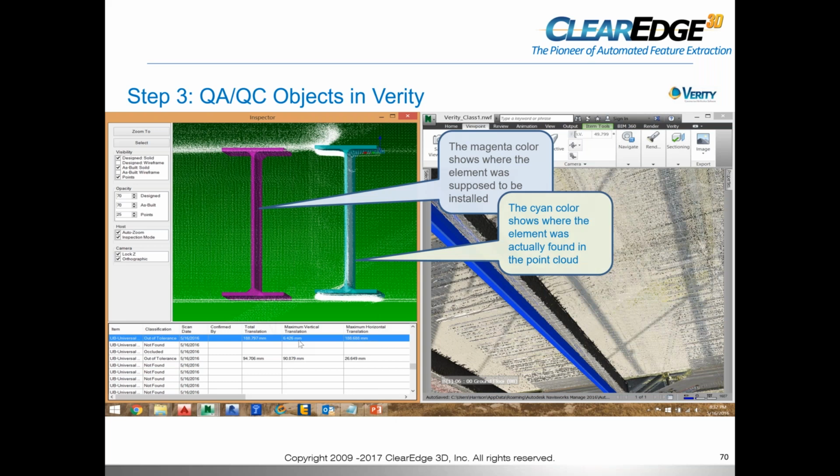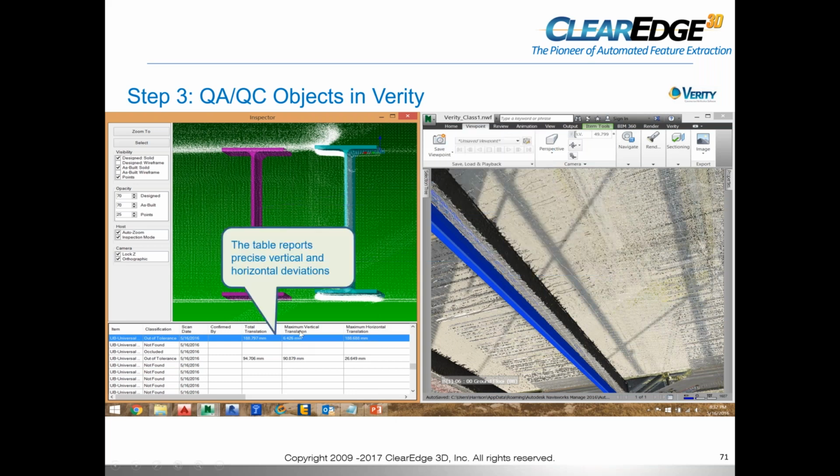If I look at this, you can see this is 188 millimeters off. If you're doing construction and you're off 188 millimeters and you have to correct that, I'd rather know about it right now than 3 weeks from now, because it's going to take a lot more cost, and it's going to delay the schedule as well. You could see here's where it was actually installed right here, and here's where it was designed to be installed, okay? What Verity will do is it will actually give you a report.